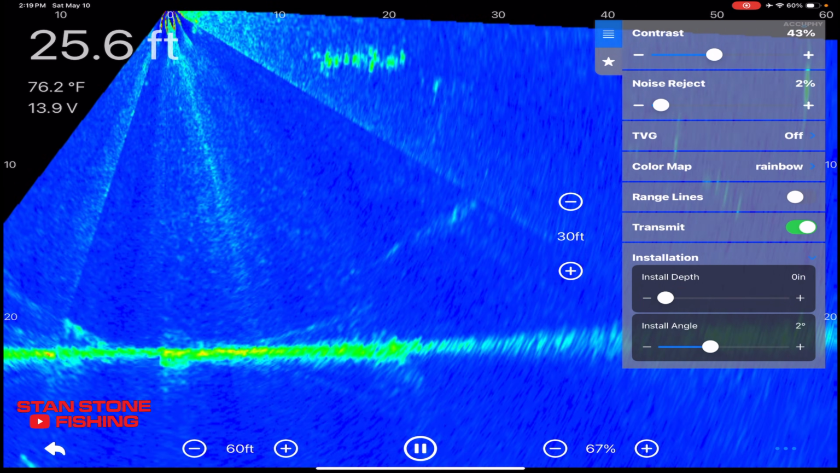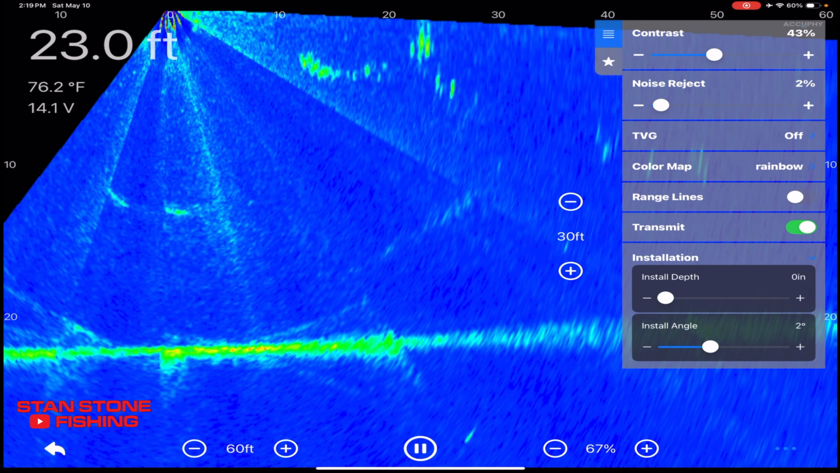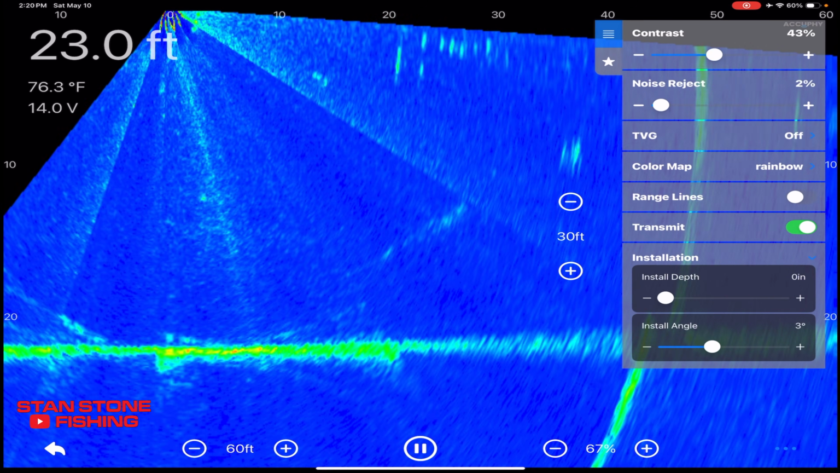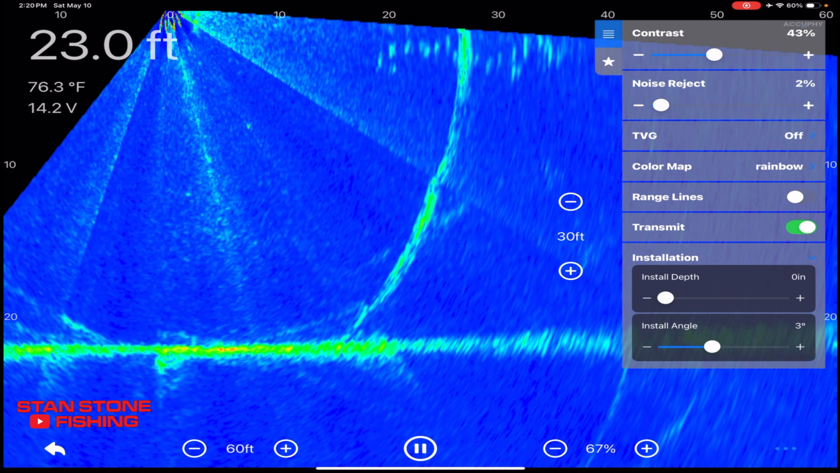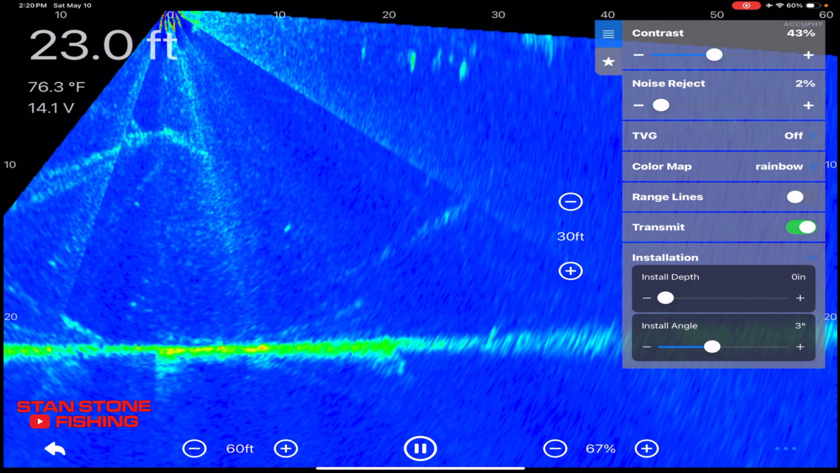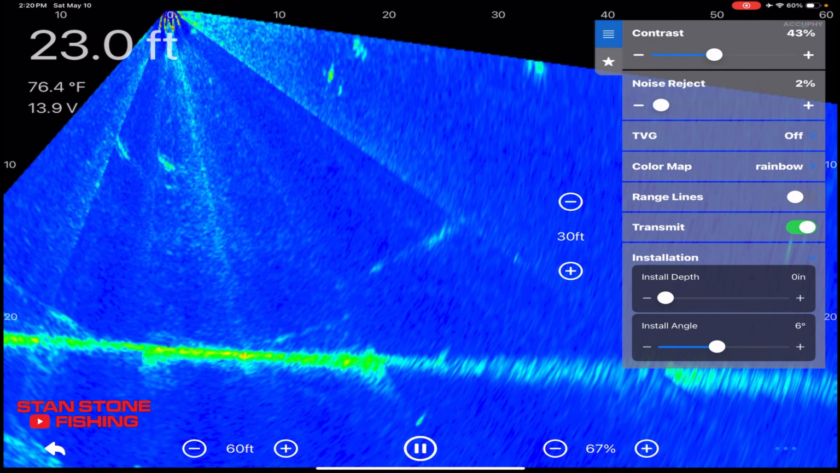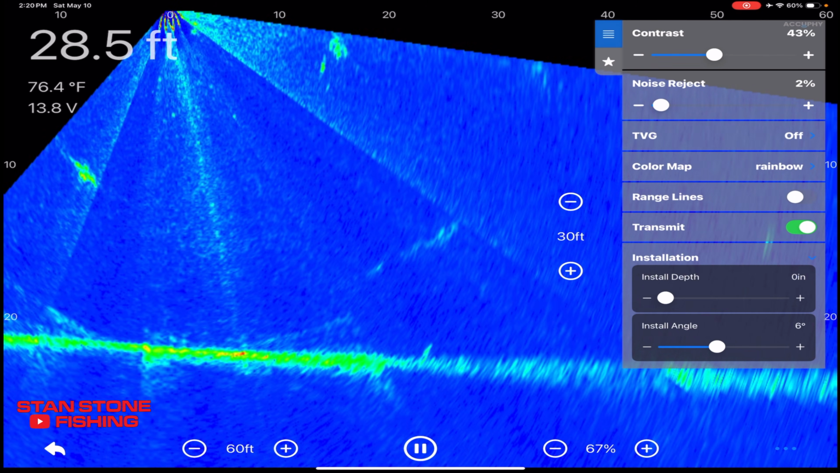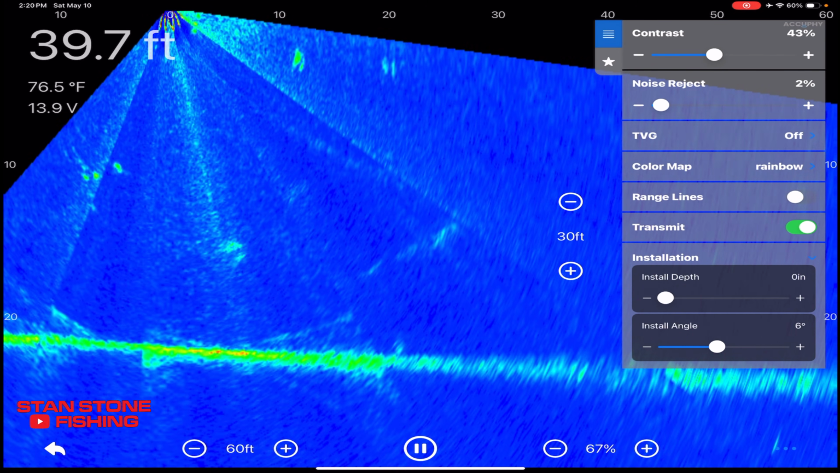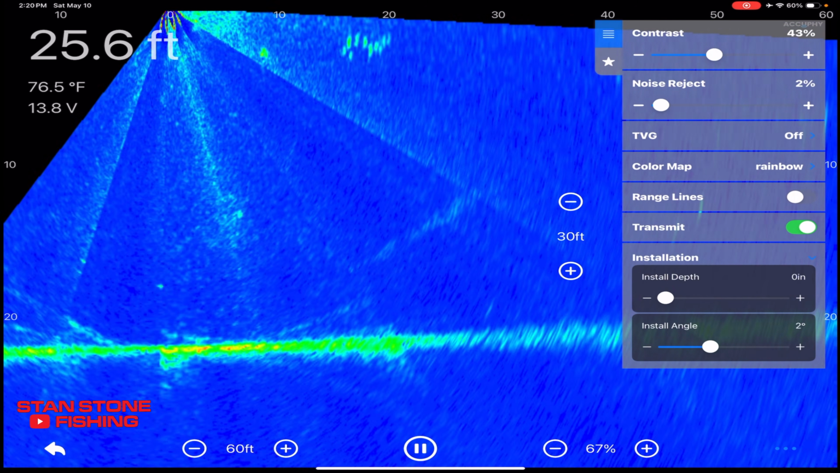You can set your install angle, because there is no calibration on this like the Garmin. So you're going to have to go in here and set your install angle. If you want to see the splash of your jig, you might want to run it a little bit more downward at a slight angle, and you could probably see your splash a lot easier. I know I can on my Garmin unit, but we'll go ahead and get that nice and level.